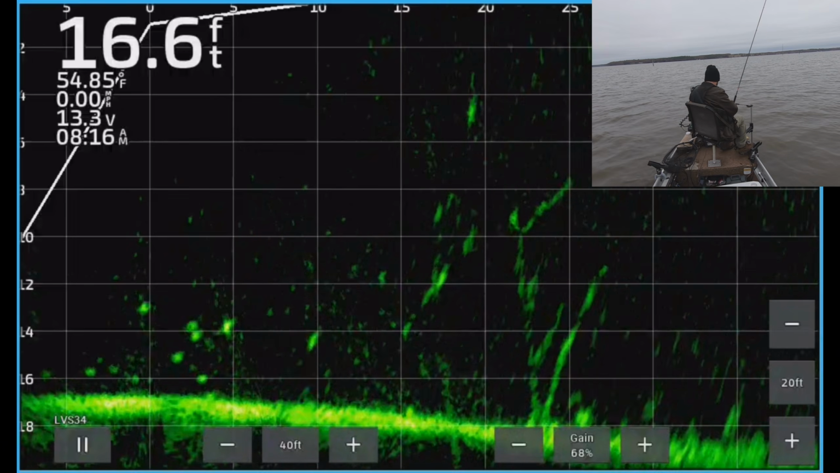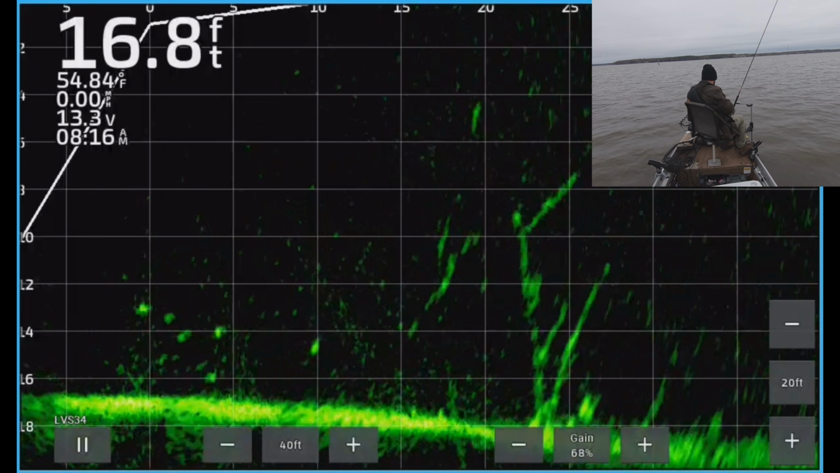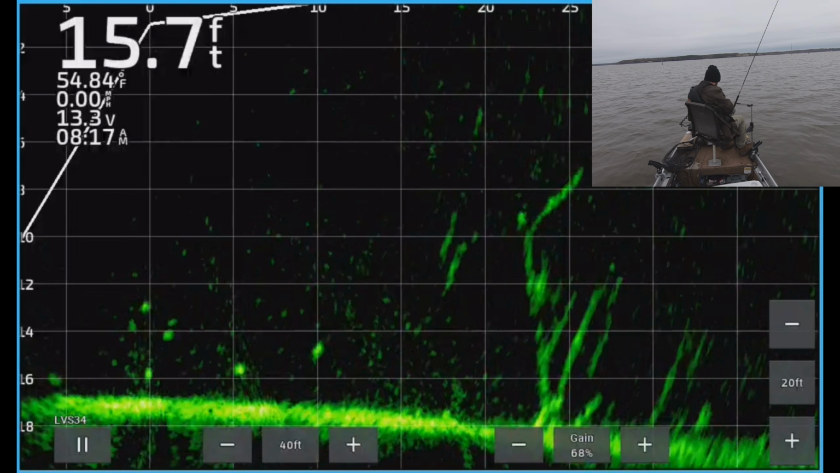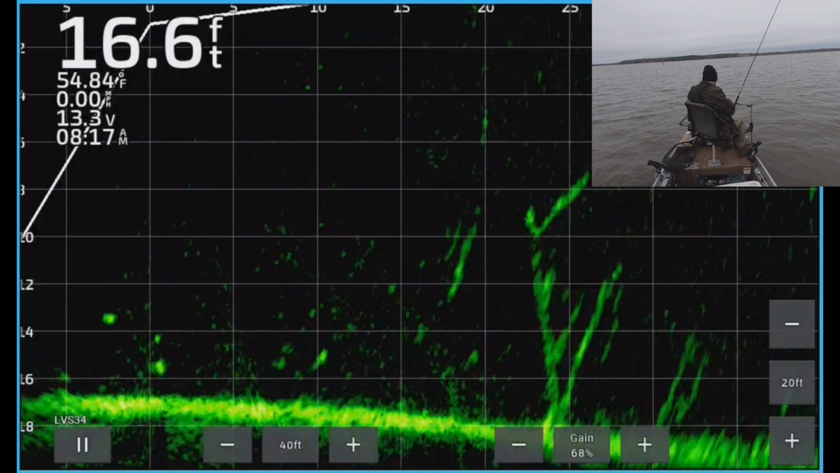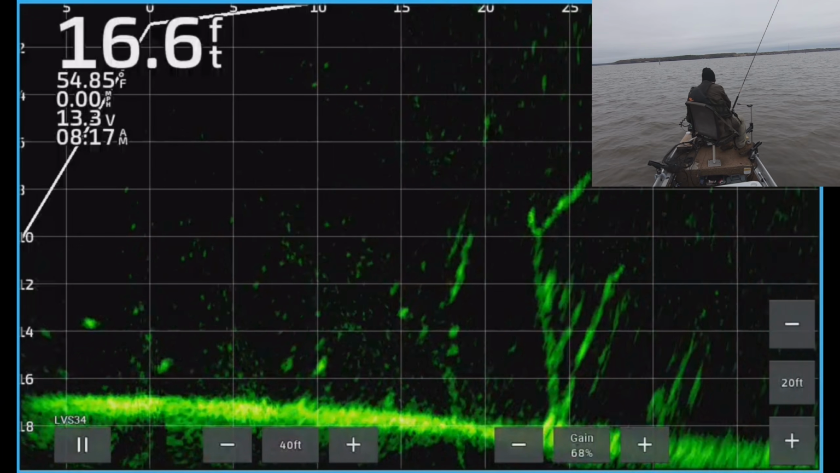You know what? I know what it is. This is a brand new hook. And I forgot to do what I always do, which is bend that hook out slightly. That's on me. Oh man.